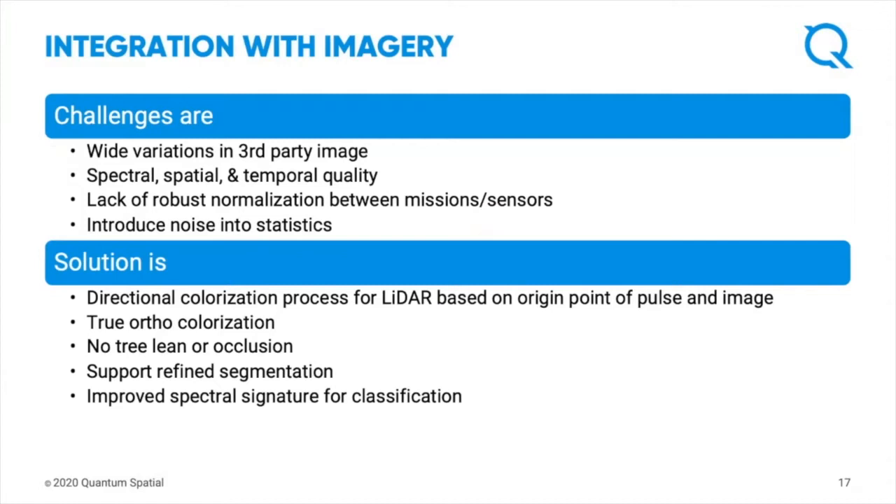So what we've done is develop a directional colorization approach that allows us to put a color on each of the LiDAR points. This allows us to create a sort of true ortho colorization where we can remove lean, we can deal with occlusion, and it allows us to improve the data set to a point where we can use it for segmentation.